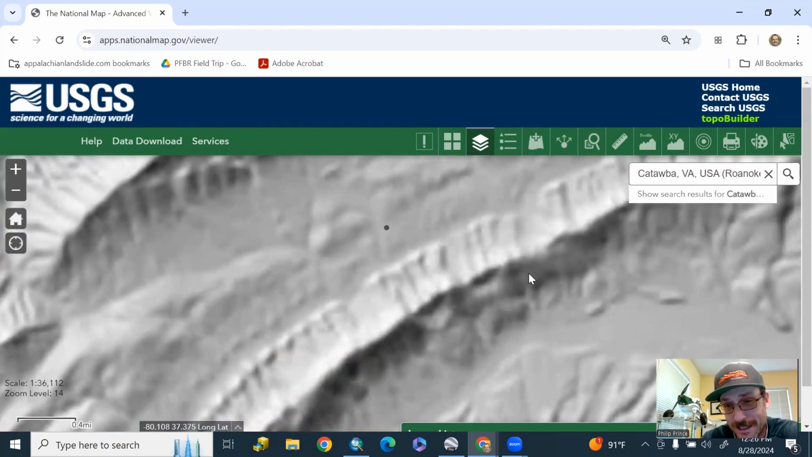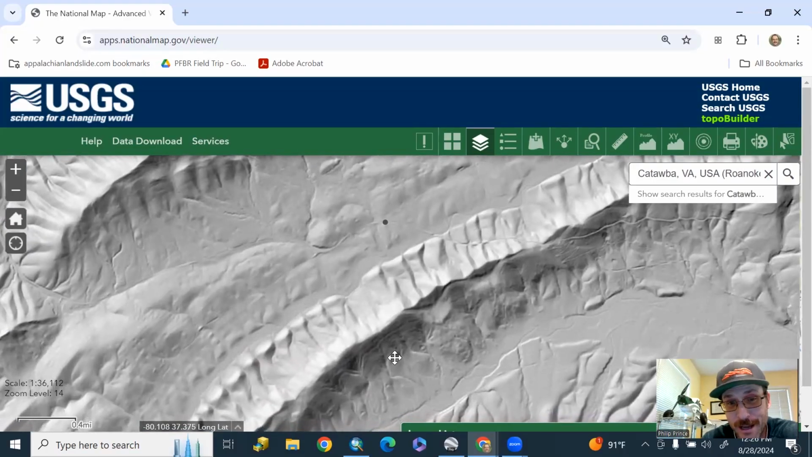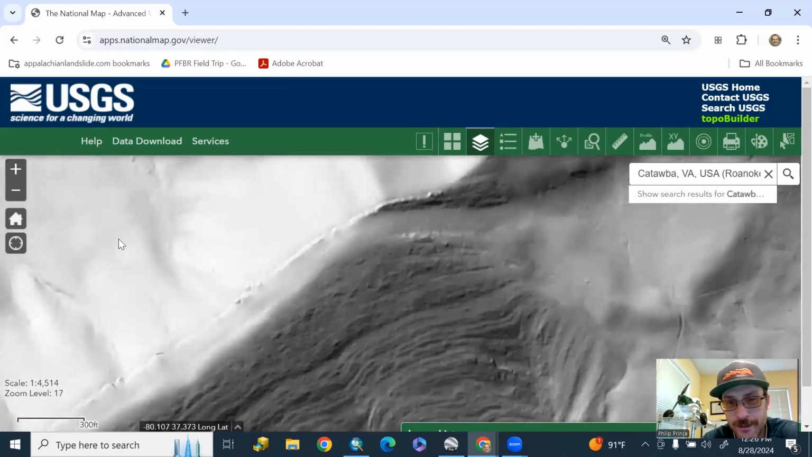There's the couple of landslides that the video kicked off with. You can see them pretty clearly being even this zoomed out, but we'll get in really close to it here, give it a chance to catch up. And that's the same resolution that you're gonna get if you download this data and process it with GIS software.